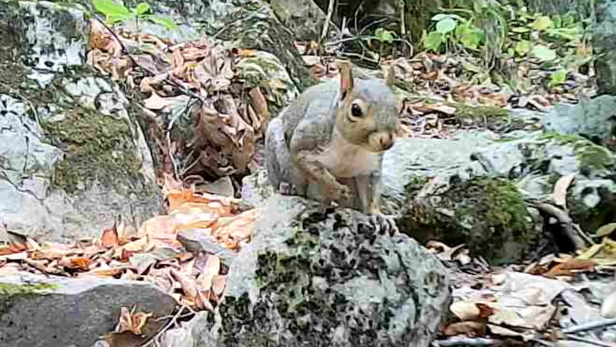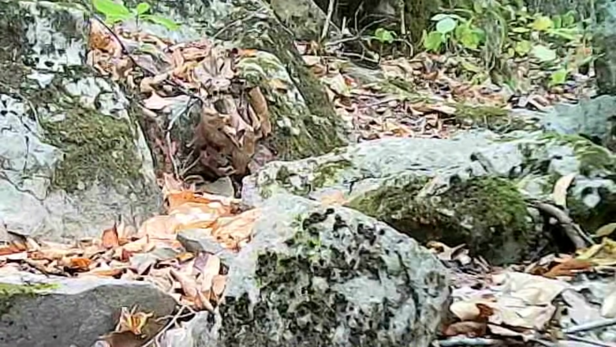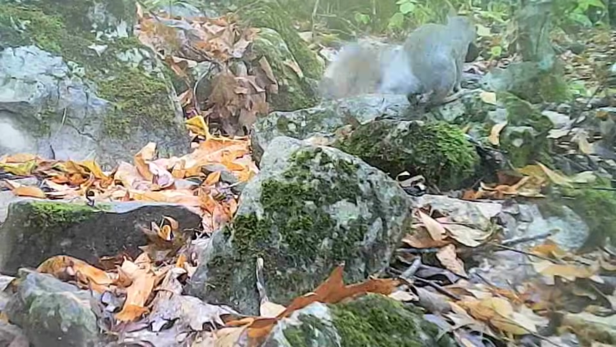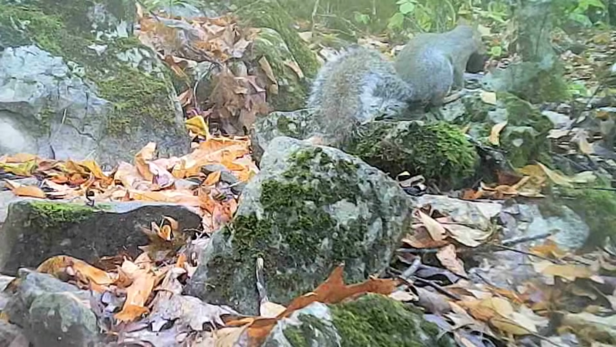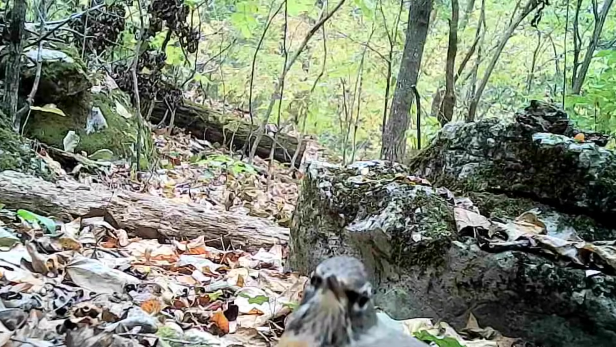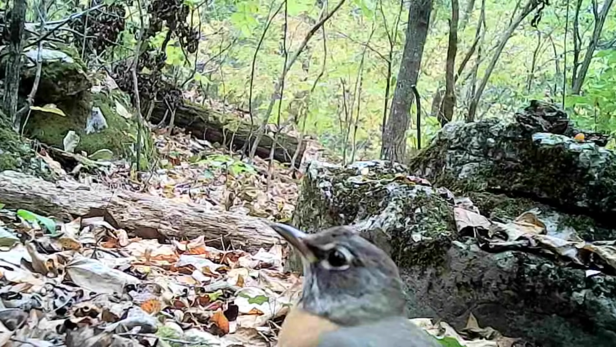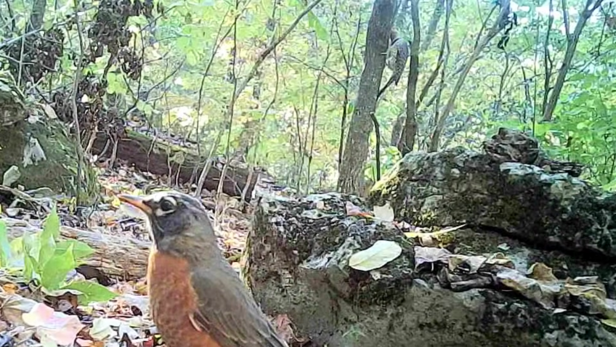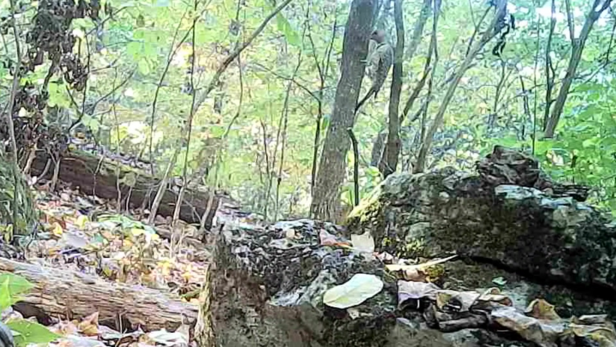And little old Ricky has to say hi. He's on the job. And he has to show you them nuts, don't he? He's too busy. There's a little robin at the log, right in the camera. Wants to be part of the show, though. Beautiful little robin. And off in the distance is a northern flicker woodpecker.